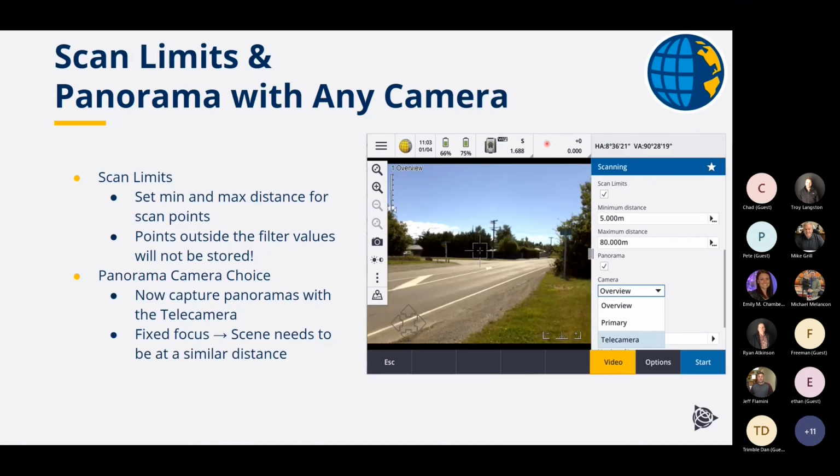This is the scan limits and panorama with any camera. Previously you could only do a panorama with the two wider frame cameras. Now we do have the ability to do panoramas with the telecamera. And why is that important?